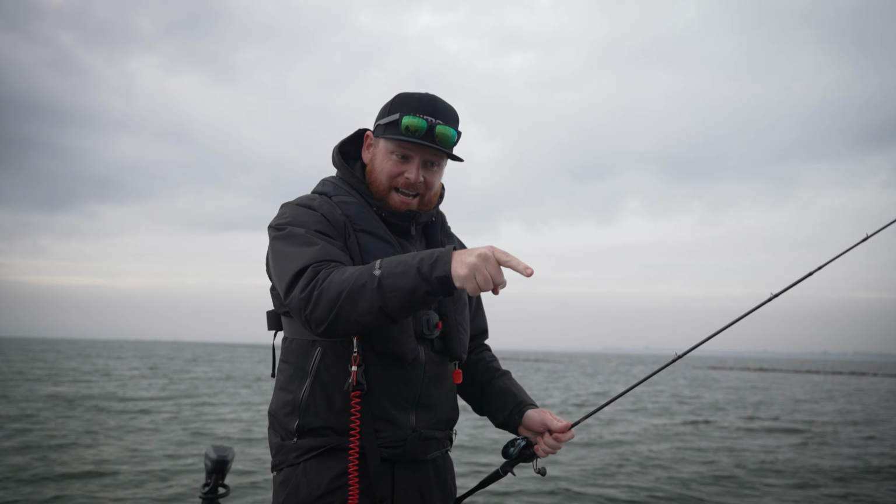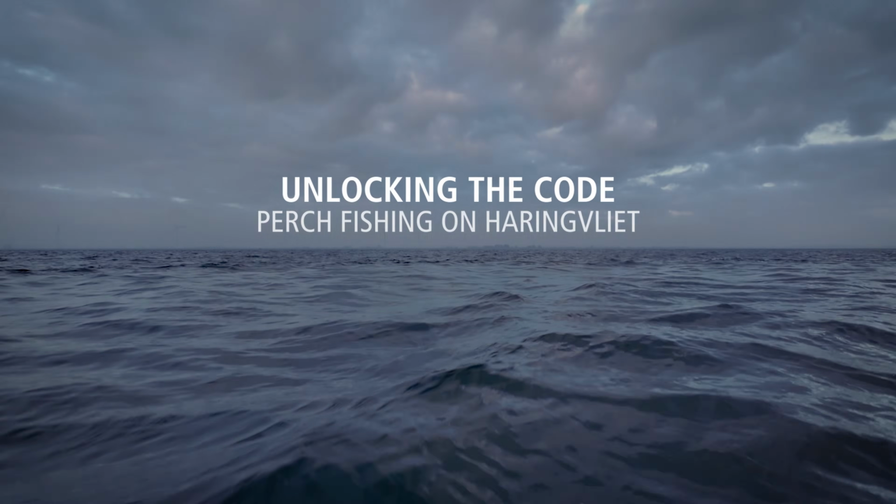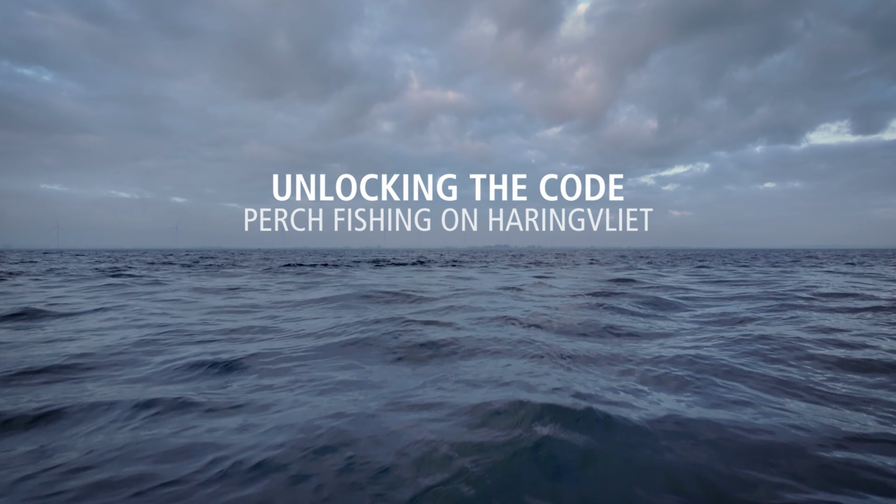That is a proper perch. That is so big. That's certainly much bigger than anything we've caught so far. Oh my gosh, that's a proper fish. That could be, I'm not going to say it. I don't want to say it.